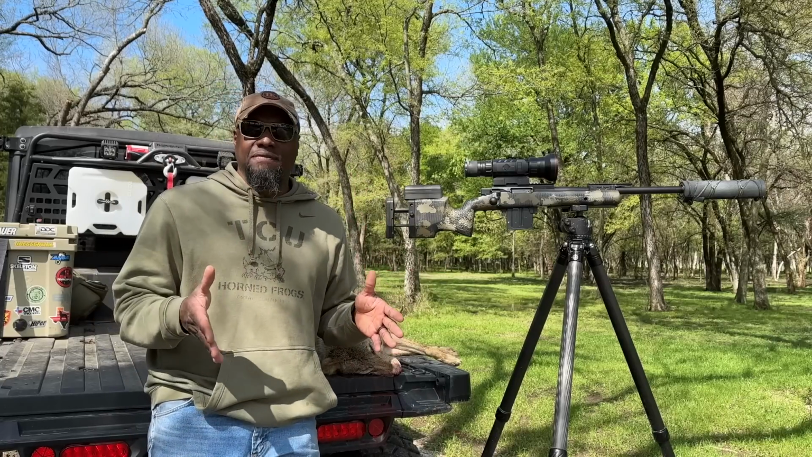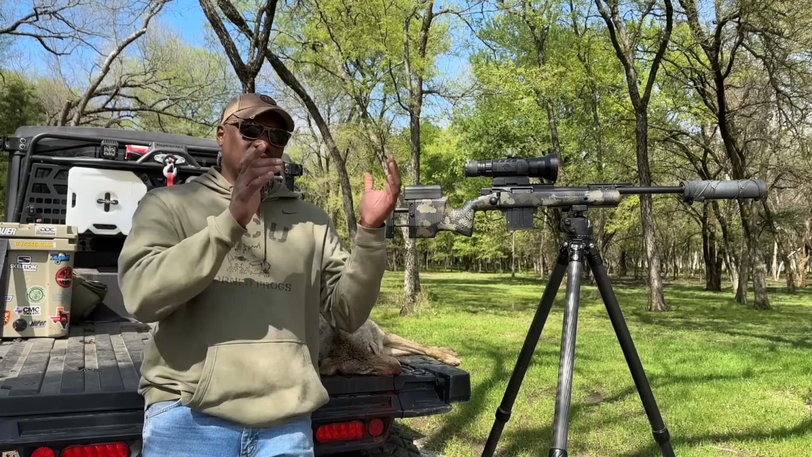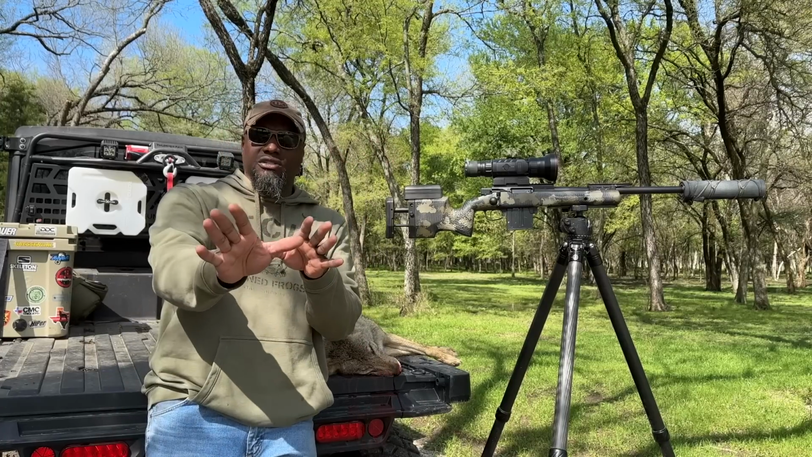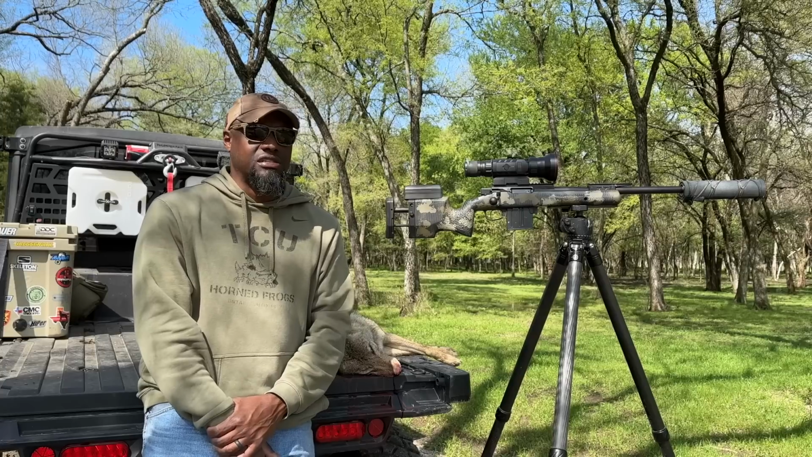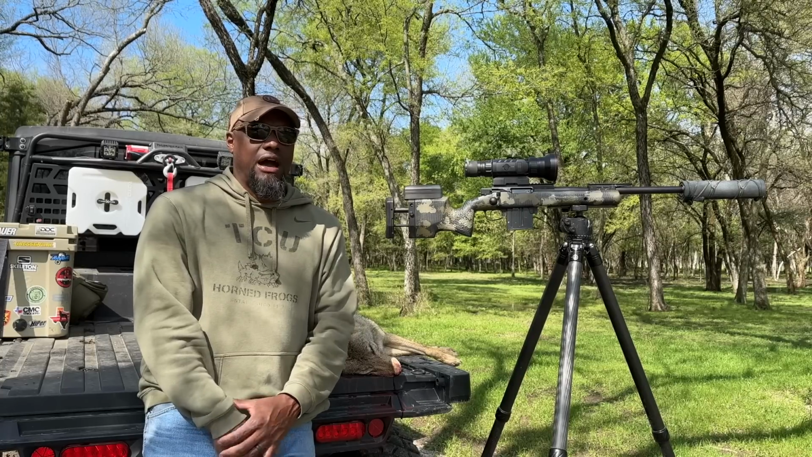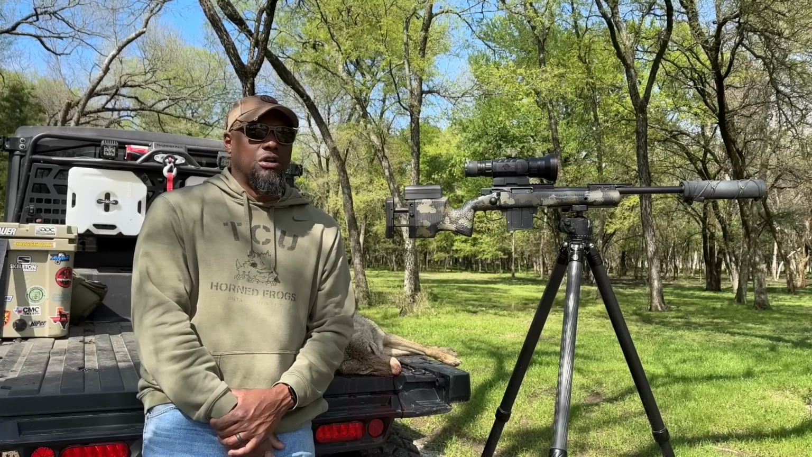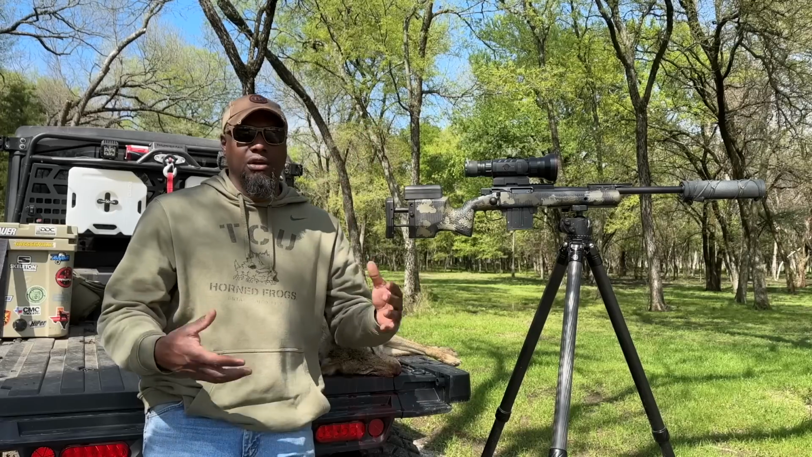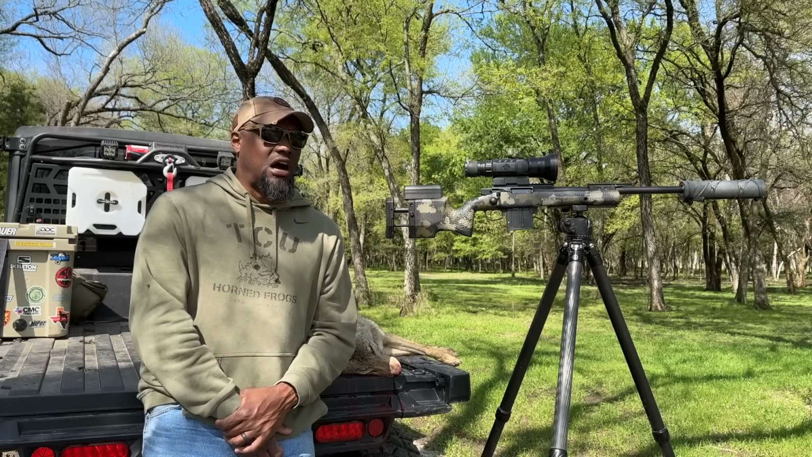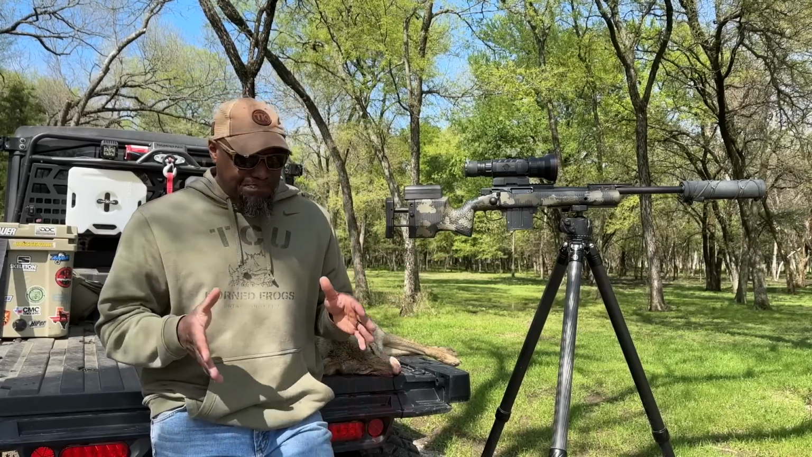On my way down here after the rains, exactly where I'm at right now is where I spotted these coyotes, actually a little bit further back. But I spotted a coyote out here in the field, and you guys are going to see the story. I'm going to share it with you guys here in a second. It was just kind of crazy how it all panned out in the wide open, two coyotes. I had to really confirm what was going on with the second one. The first one ran off, but the second one, as soon as he stood up, I did confirm that it was a coyote, and then that's when I shot him. 207 yards.